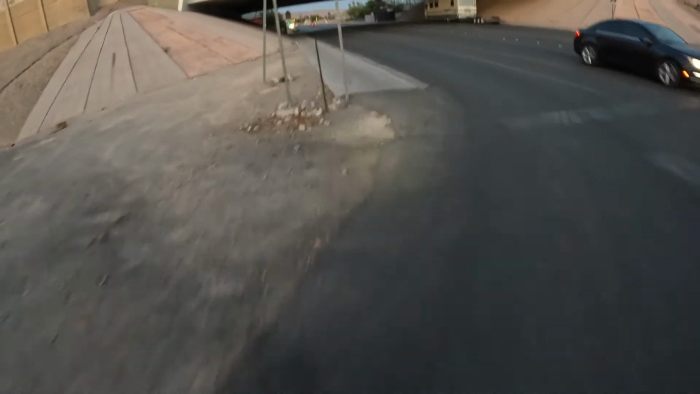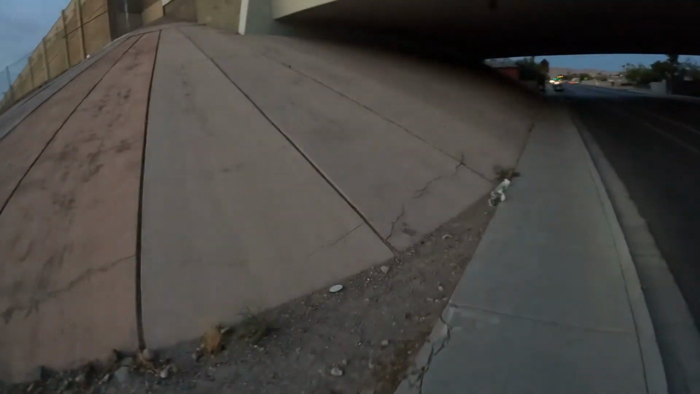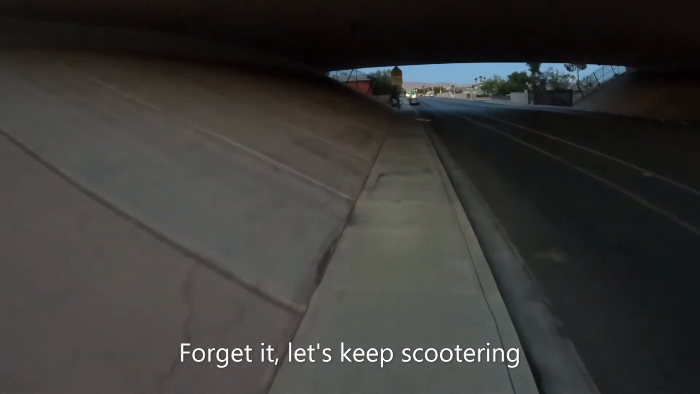Whoa, what is this idiot doing? What the hell's the matter with that fool? I should kick that dummy's ass. You want to follow that guy and beat him up? I had the right of way clearly, and that idiot just didn't care.